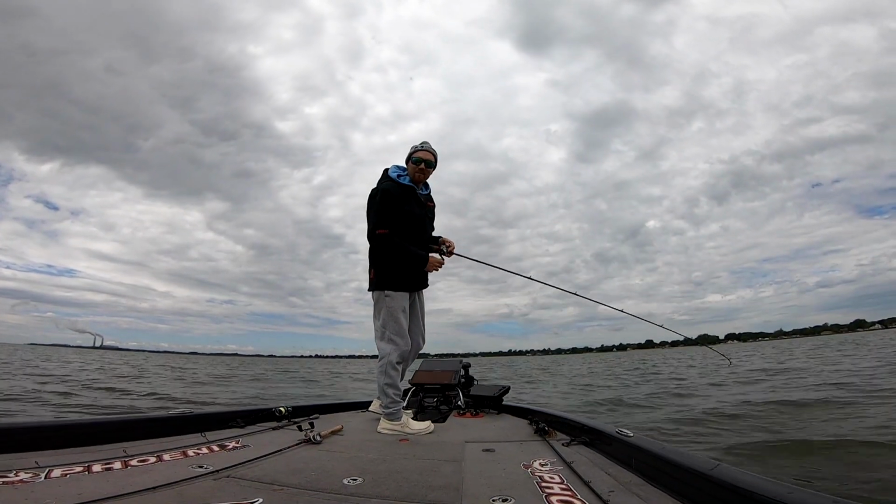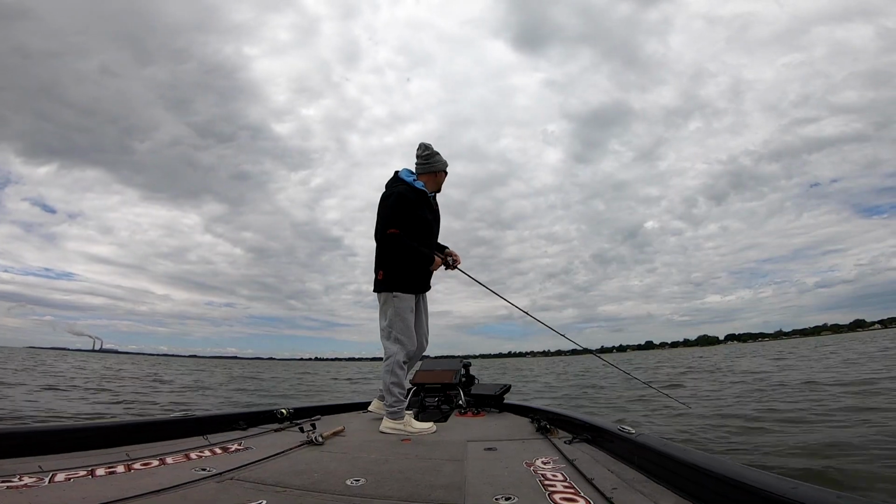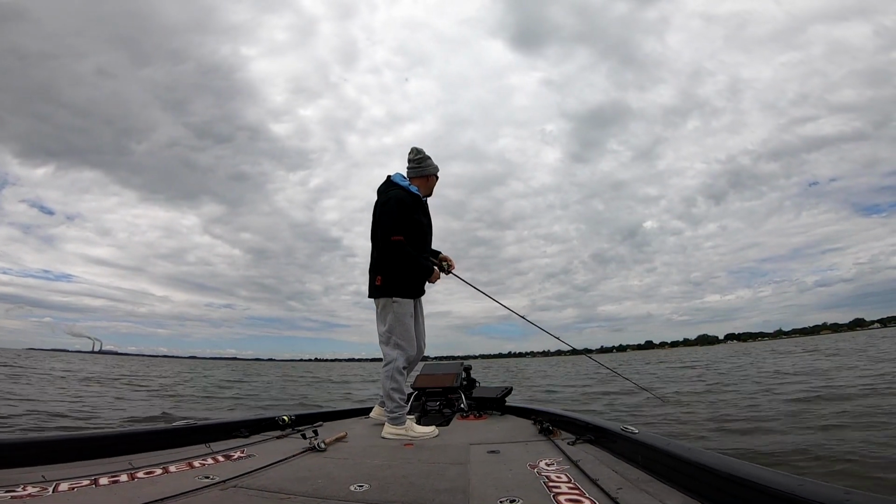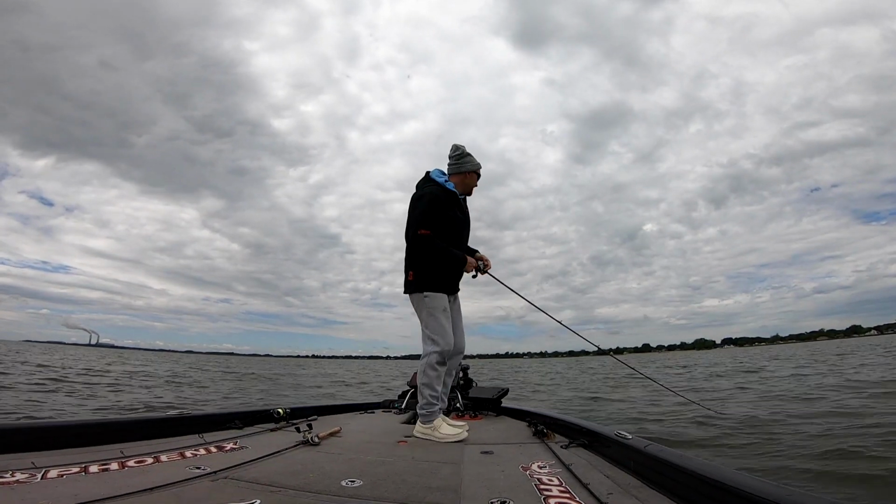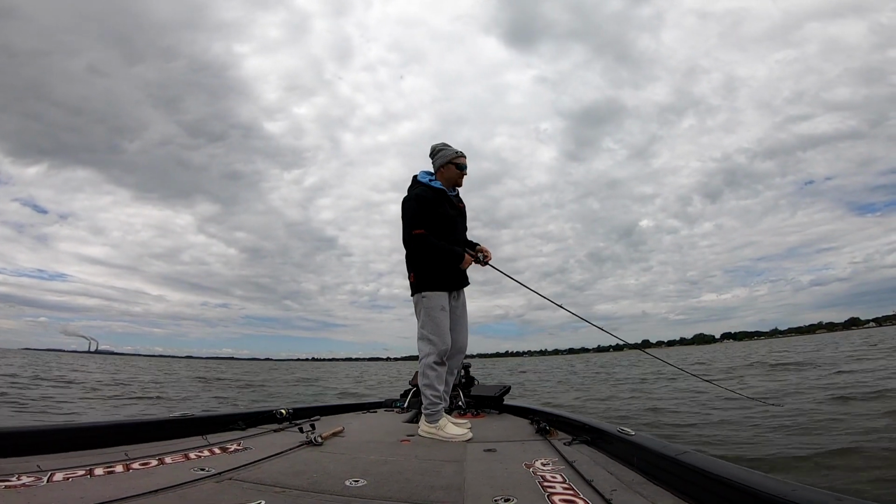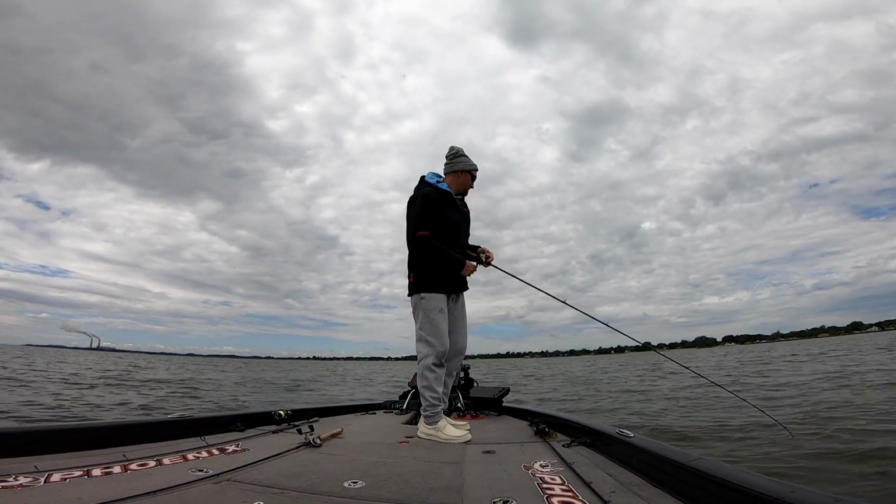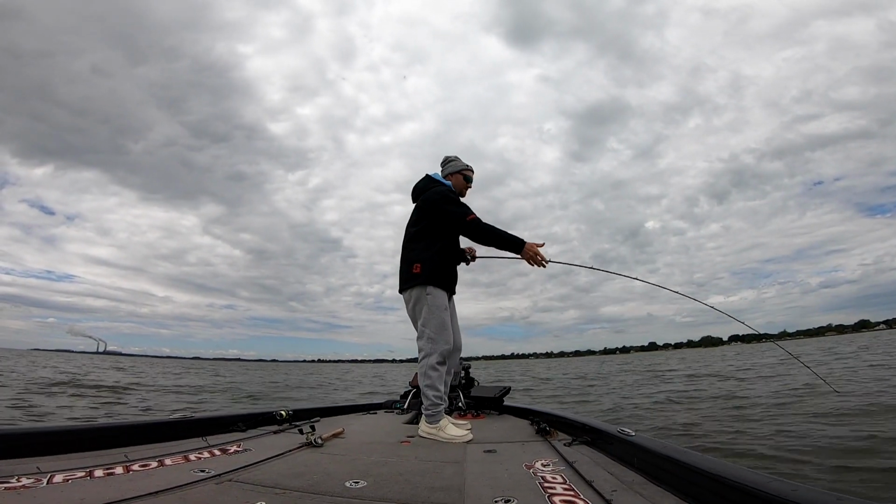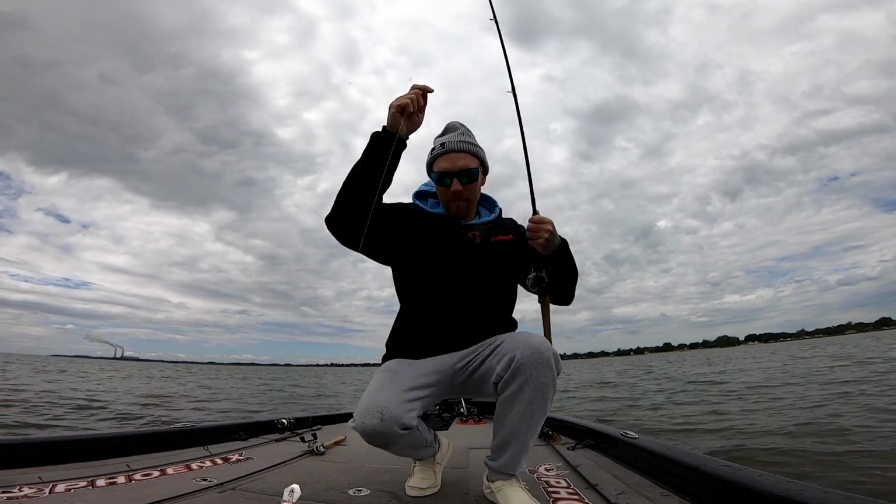Uh-oh, back-to-back cast. I didn't even crank on it and he hit it. It's a little bit better one. That's a little bit better largemouth.